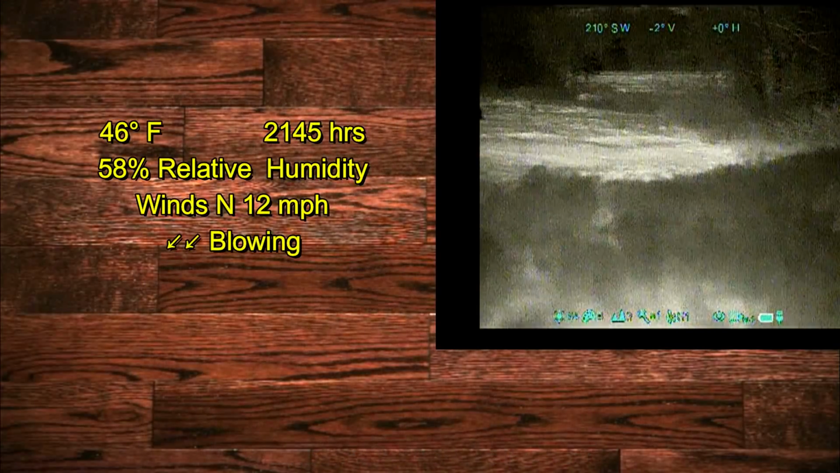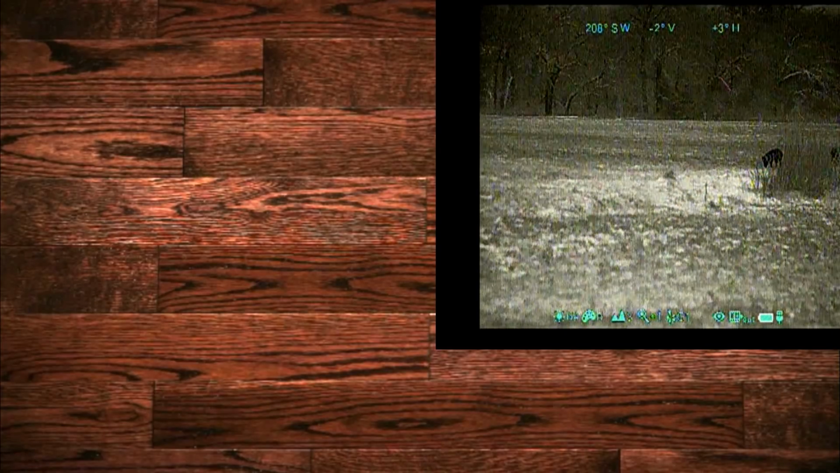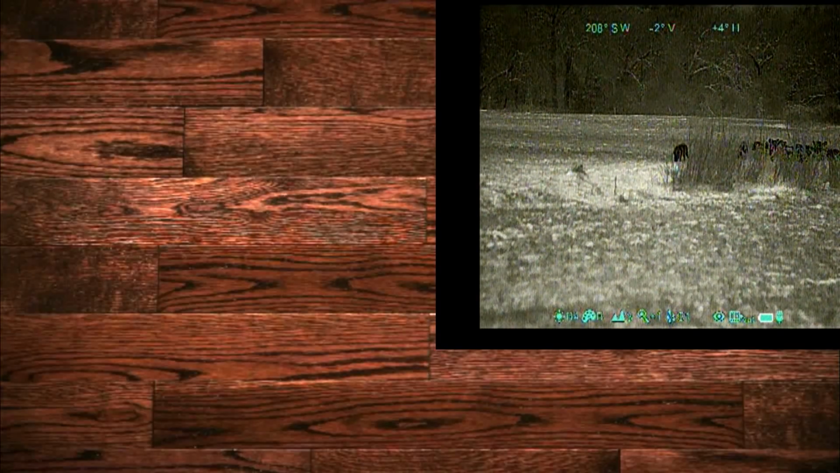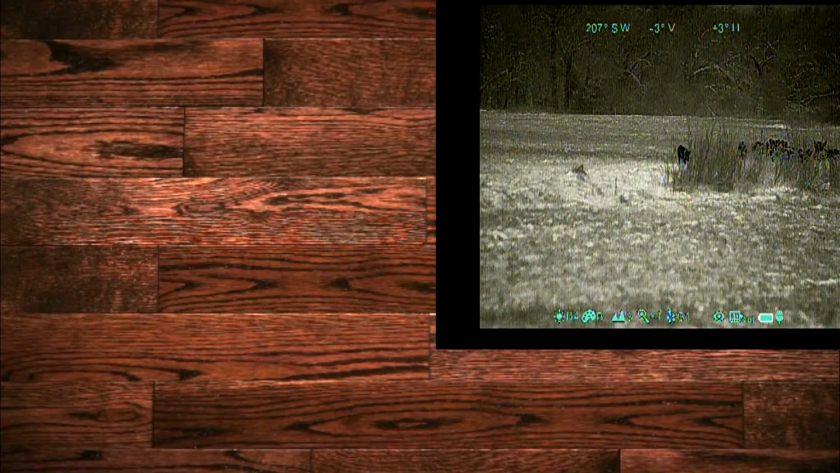Here we've moved up to the ravine, the wind's in our favor. We have the cattle that are off to the left. We don't want to be shooting towards the cattle, but we can shoot by the cattle. But the hogs are slowly working their way in our direction, so we're just going to wait and see what develops. Ben steps away from his rifle. He leaves it right here while he checks the field next to us that we were just in on the other side of the ravine.